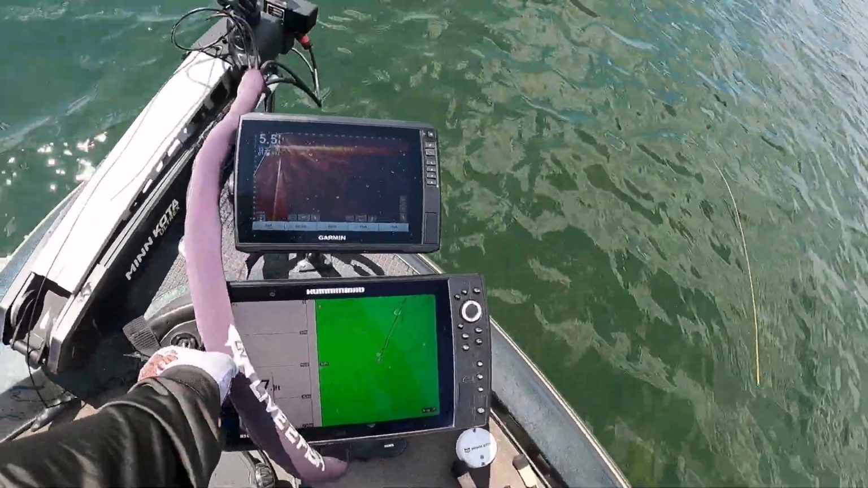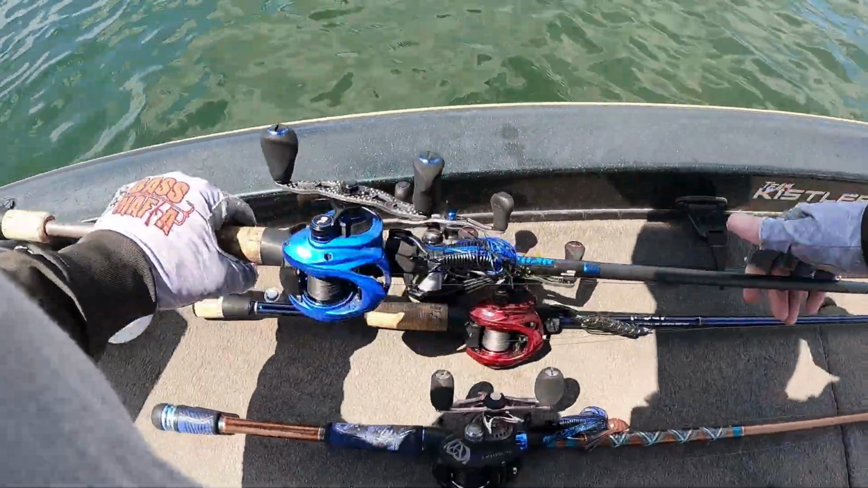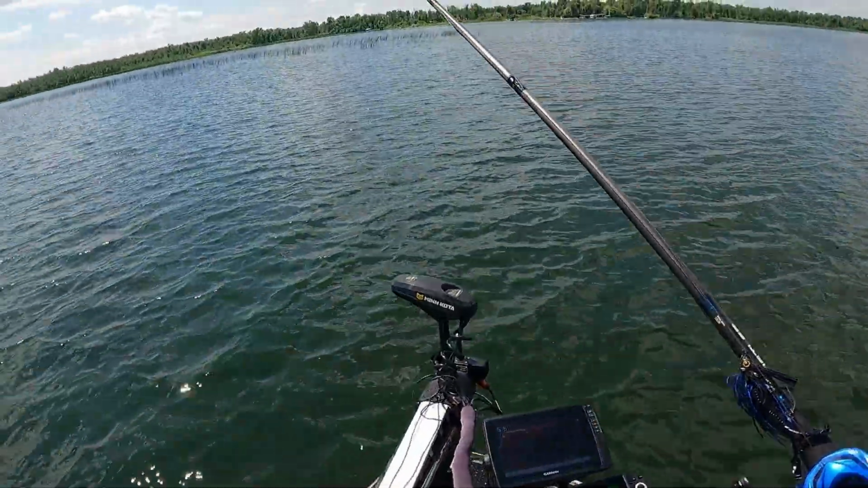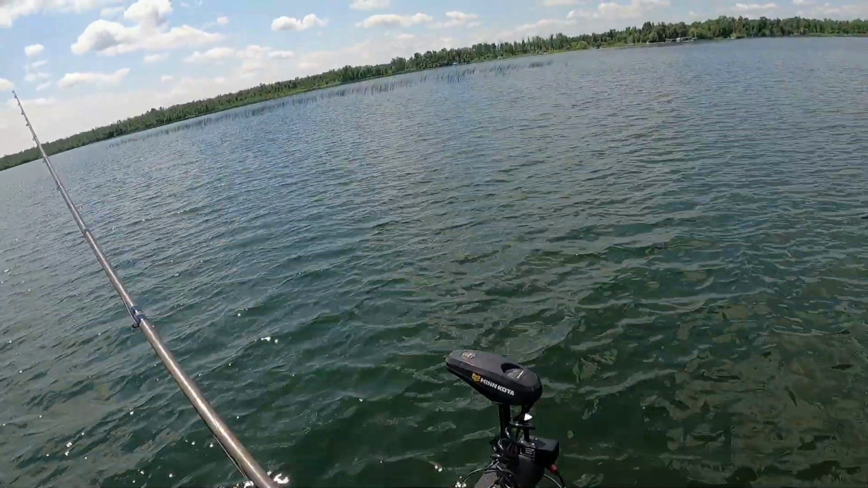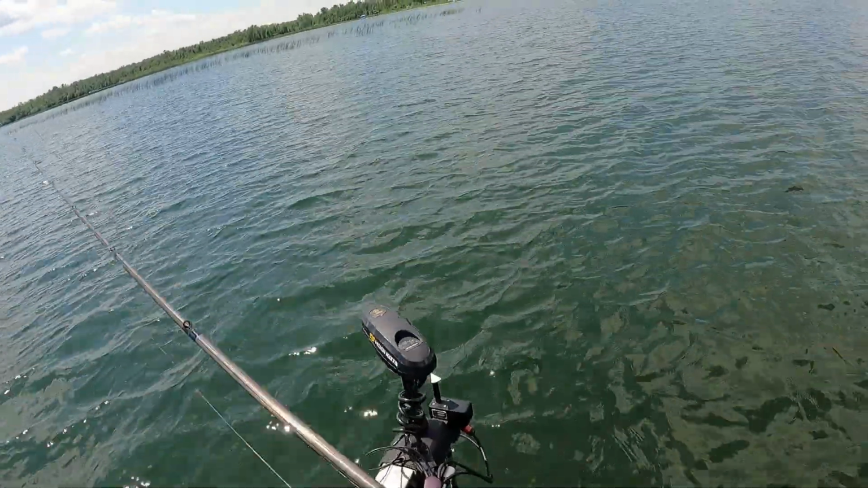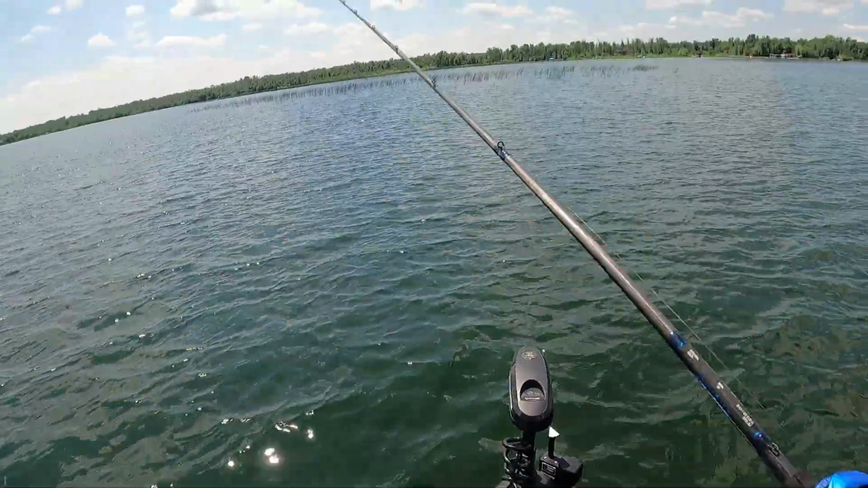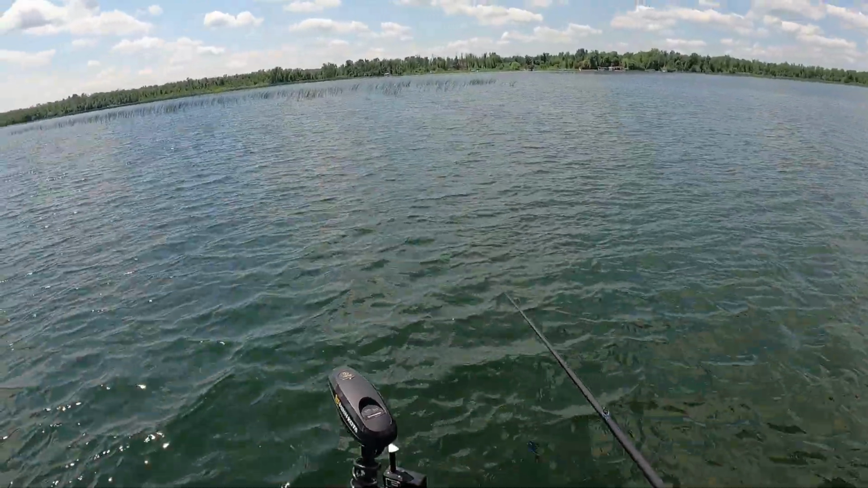Well, it's the season of just jumping around here. So what I've got right here is just some Main Lake pencil reeds. Let's see if there's anything in them.